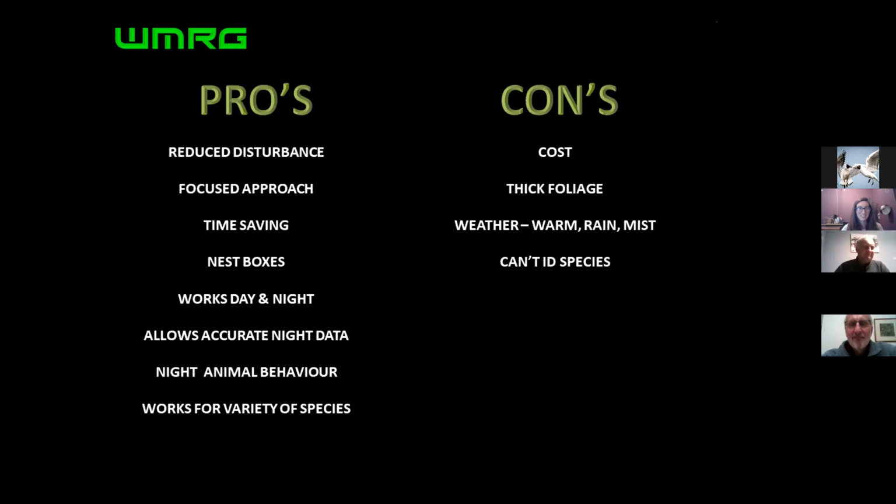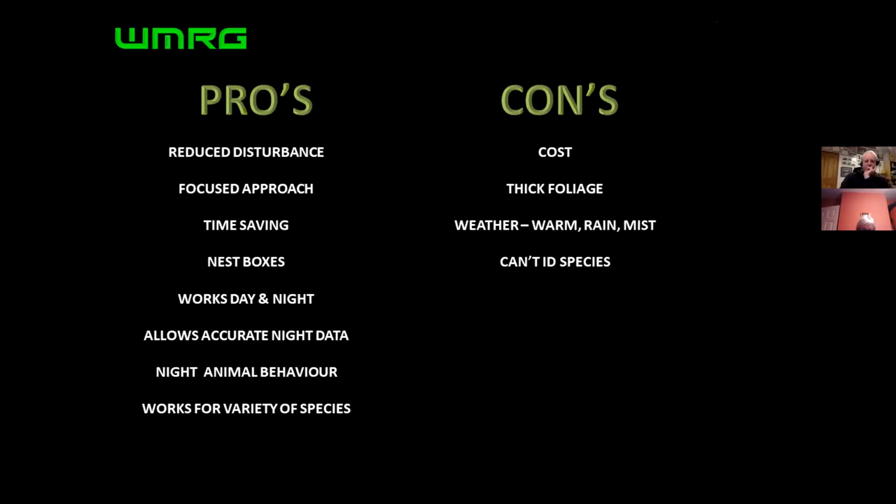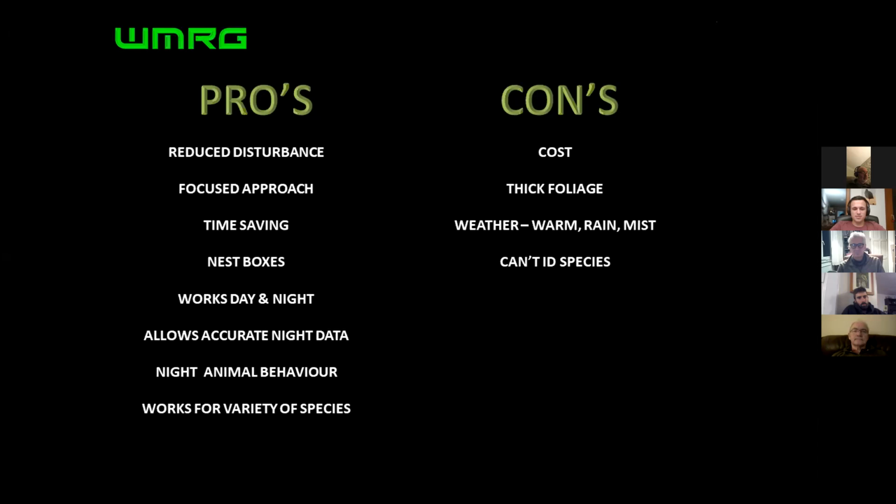Works day and night. So as we've said, we've caught lapwings and jack snipe in the day, and at night it's fantastic. It allows accurate night data, gives you night animal behaviour, and works for a variety of species.